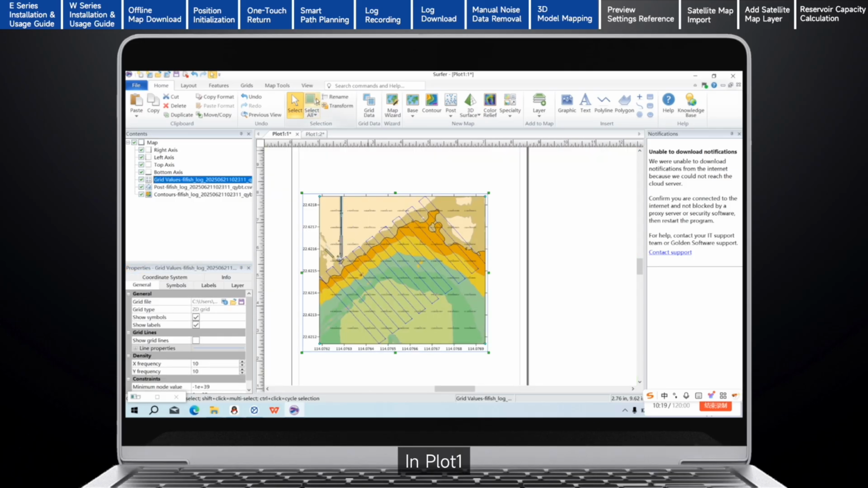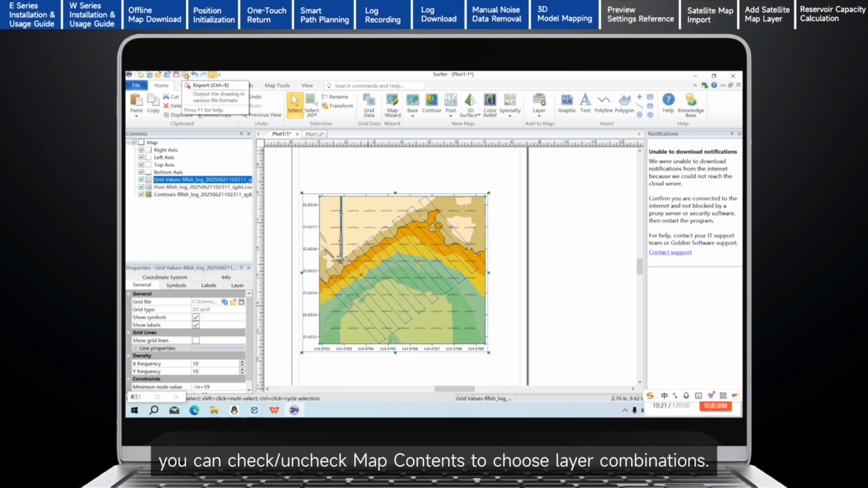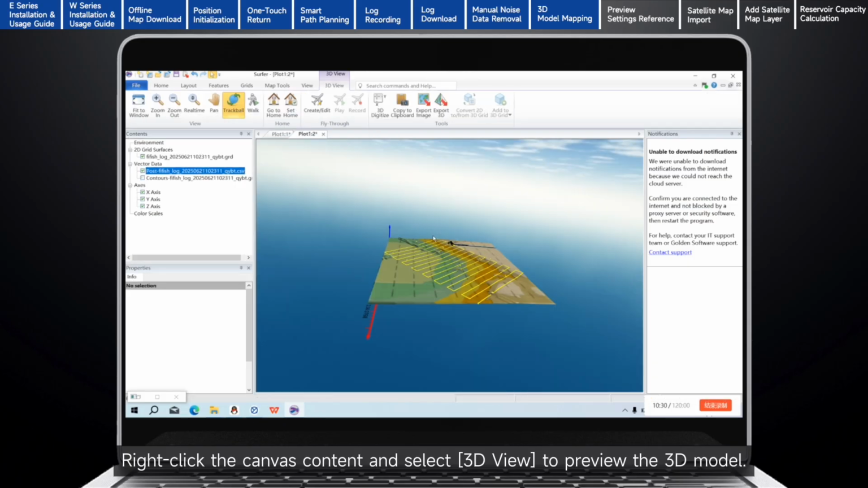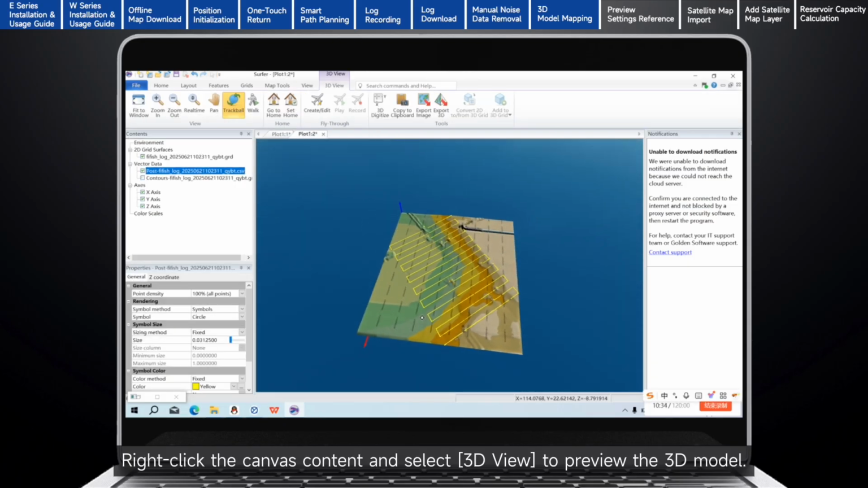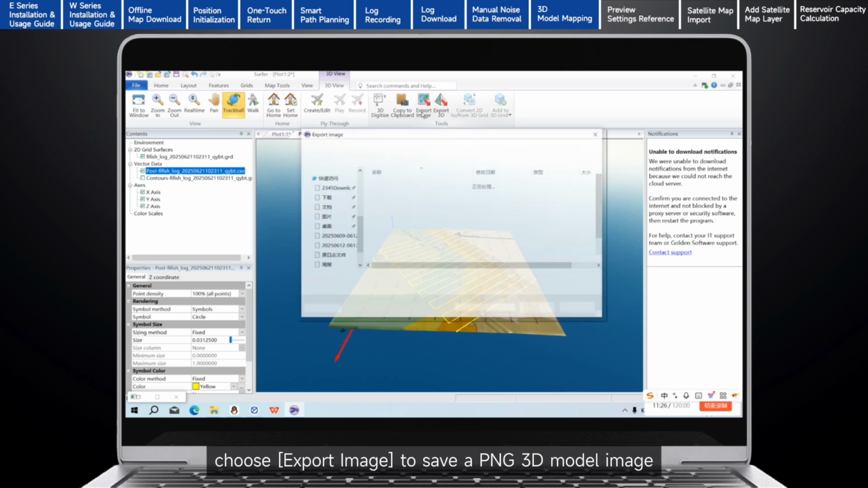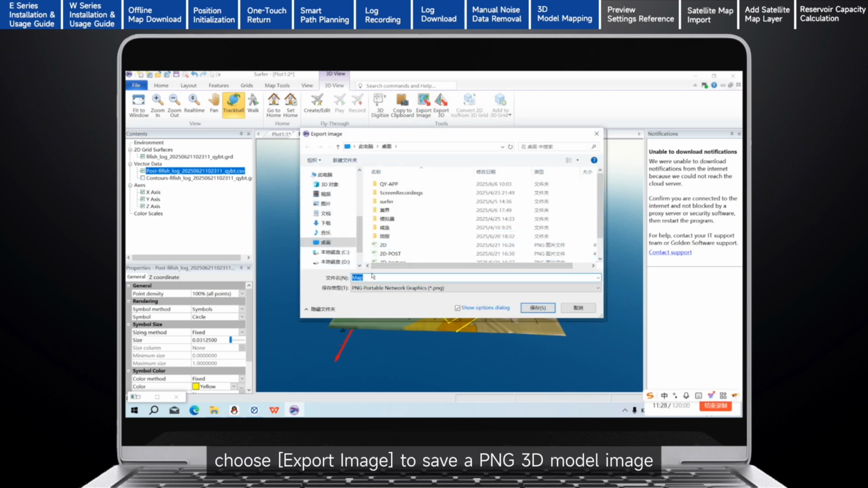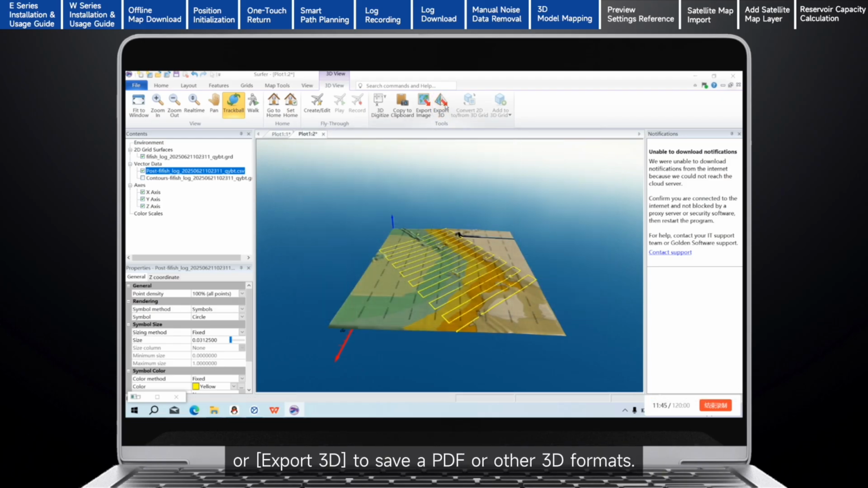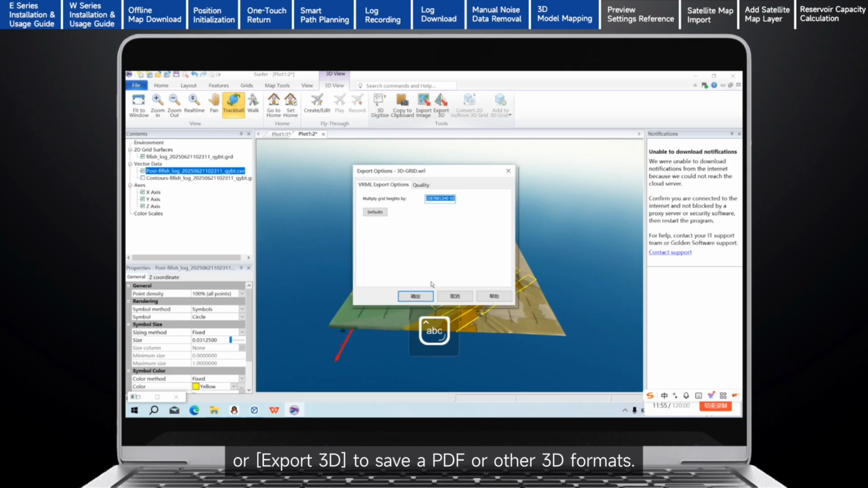In Plot 1, you can check or uncheck map contents to choose layer combinations. Right-click the canvas content and select 3D View to preview the 3D model. In the top 3D View toolbar, choose Export Image to save a PNG 3D model image, or Export 3D to save a PDF or other 3D formats.